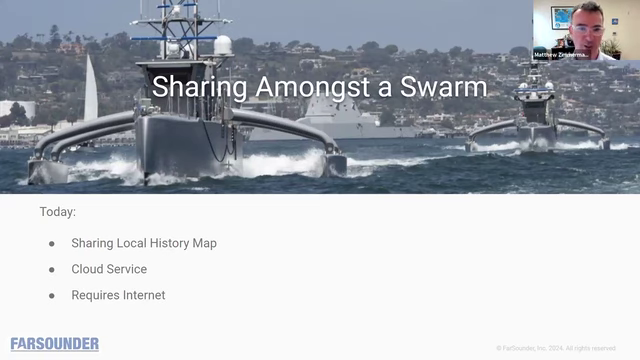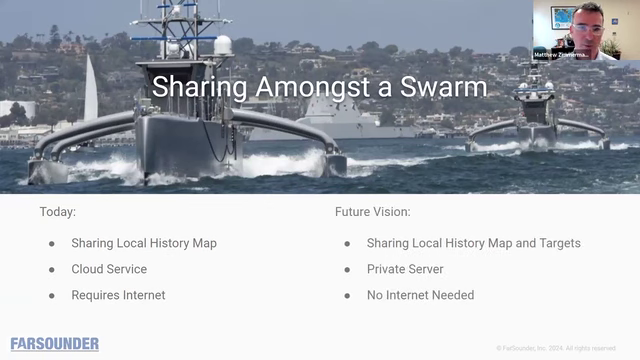So in a civilian application, this works really nicely. We have a cloud service that we host and operate. Obviously, for military applications, many of them may not be so keen about having a public cloud service requiring public internet access.